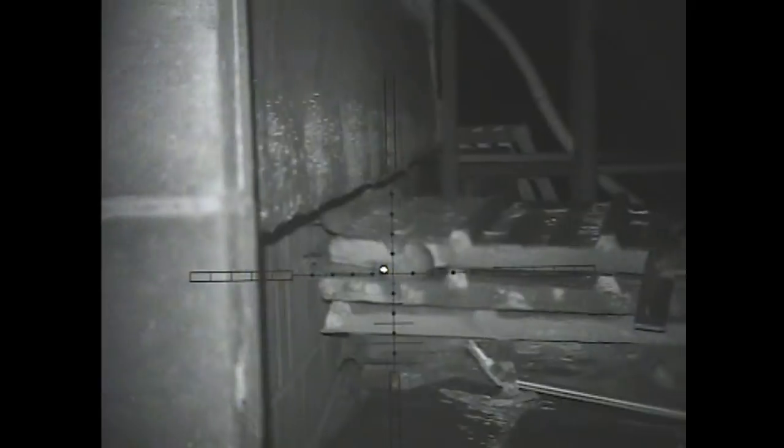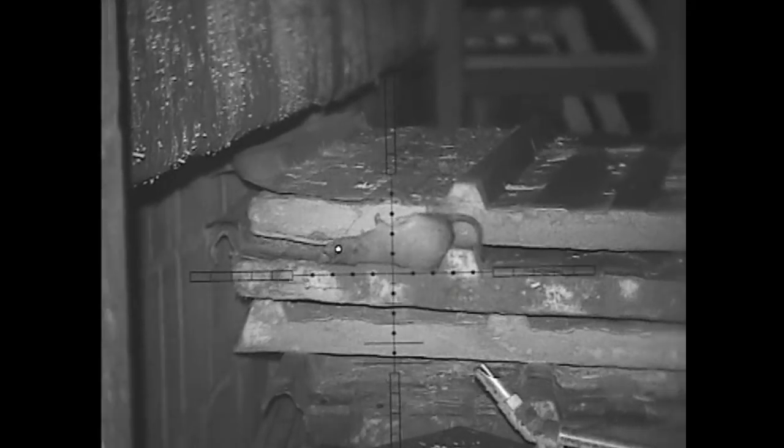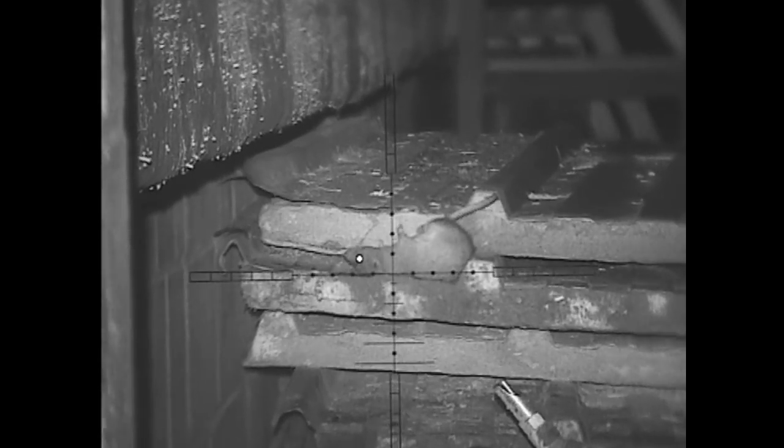This is actually only on ×2 mag, and you can see I only give it the tiniest little bit of hold over because I'm on ×2 mag, and the rat actually falls forward, and you'll see him on the pallet. It's lucky that it actually does that, because as you saw, sometimes you can hit them cleanly and you know you've hit them, but they jump out of sight.